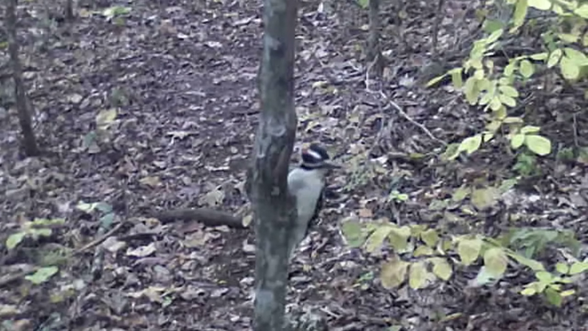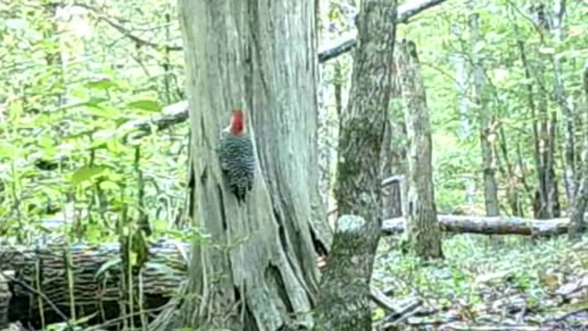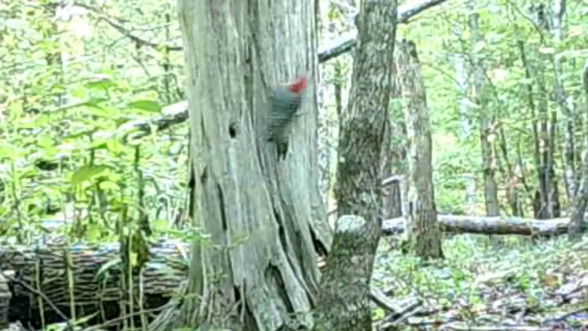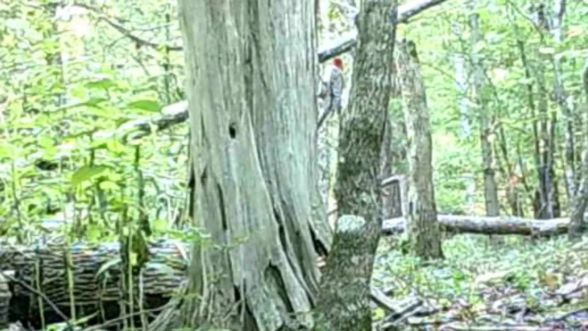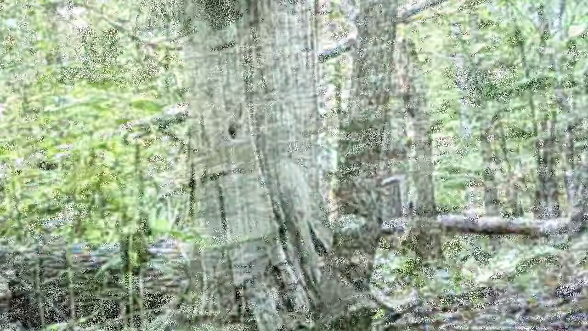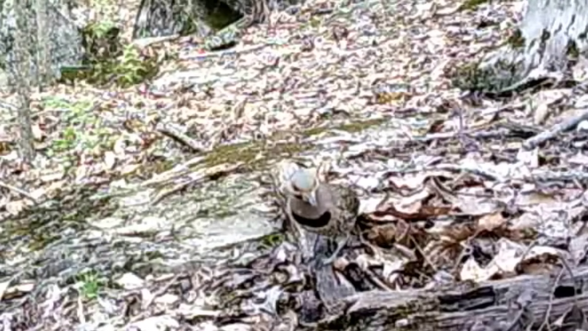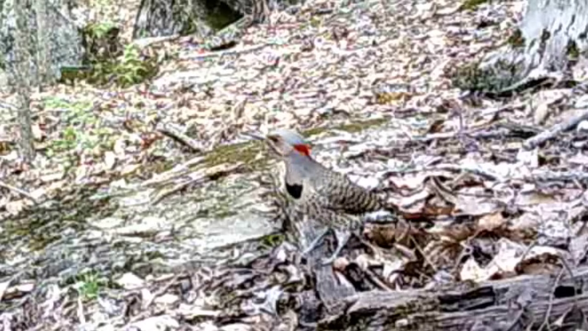And the little woodpeckers, a downy woodpecker. And there's them red-headed or white-chested little woodpeckers. They're noisy little birds, but they're beautiful. And here's a flicker, northern flicker woodpecker.